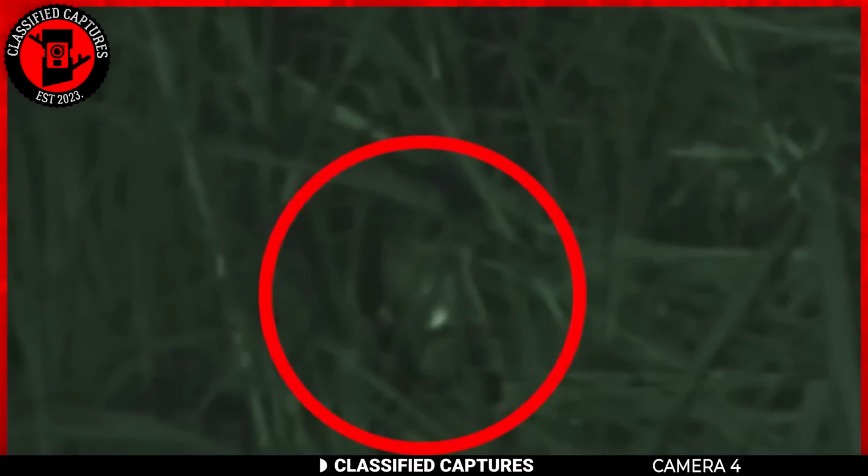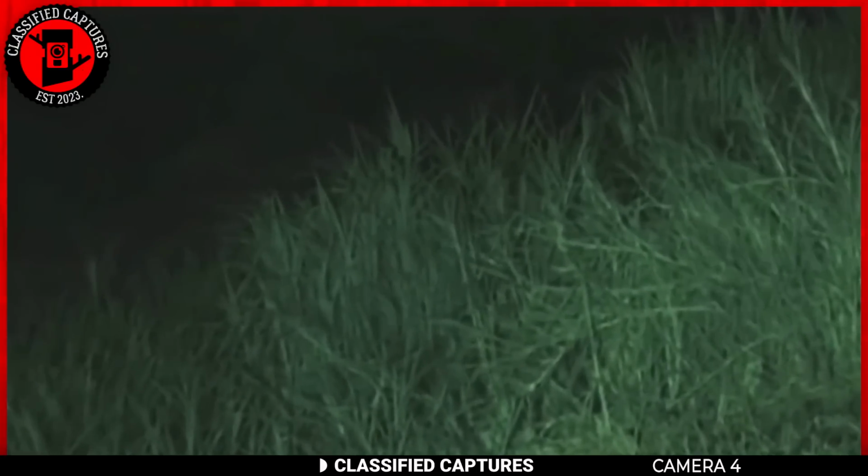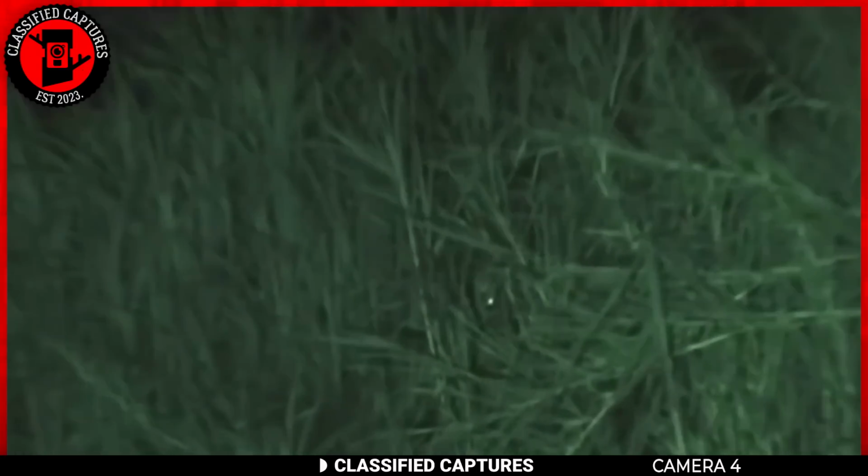Its eyes betray it with an eerie glow that makes it impossible to not spot it. Despite spotting a face and eyes, we still can't see the creature. Does anyone know what this is? Could it be a known wild animal, or is this truly an otherworldly and extraterrestrial encounter?